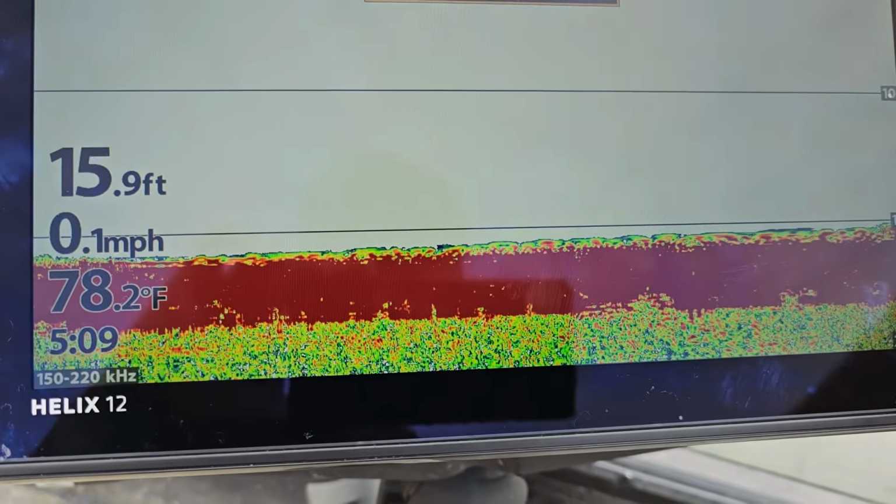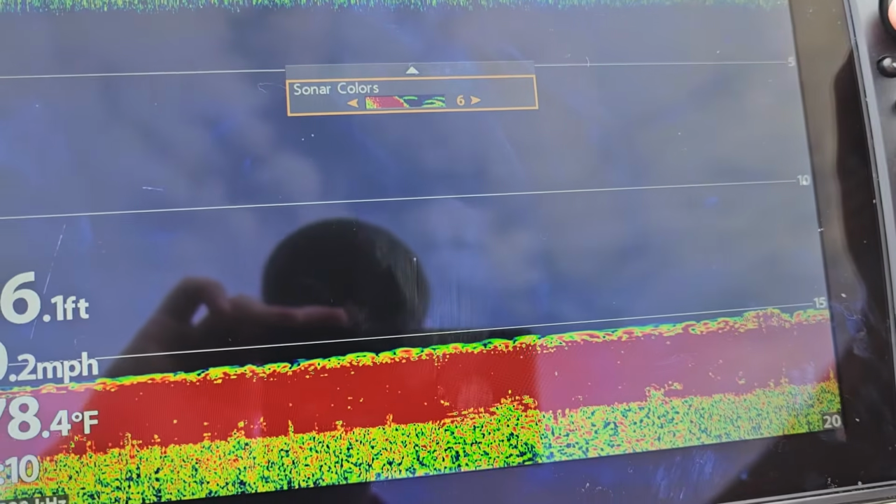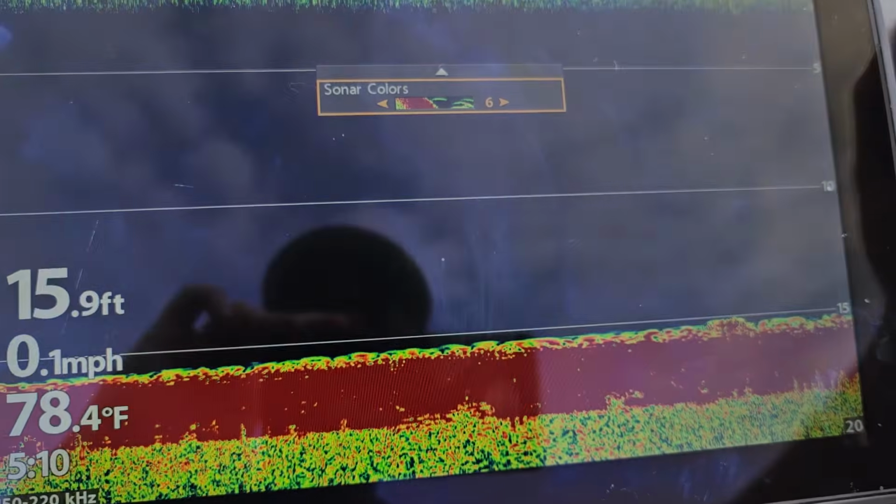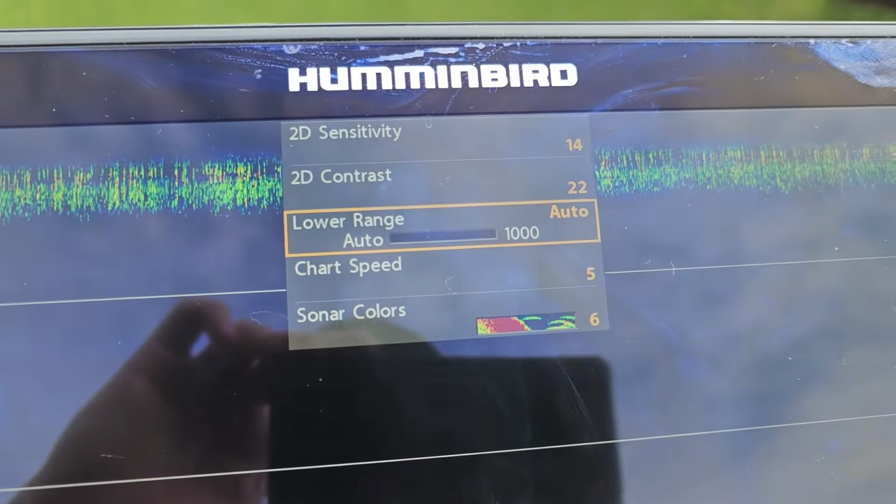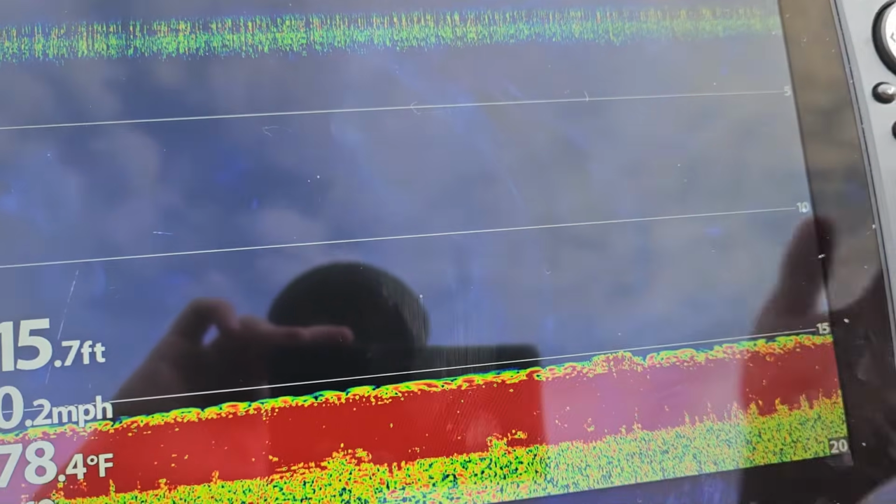You can toggle through the options with what you like. I just like how that dark black just pops there. But there's all kinds of different ones you can mess with. But those are what I've got mine set on. And yeah, so we're gonna start scanning here.